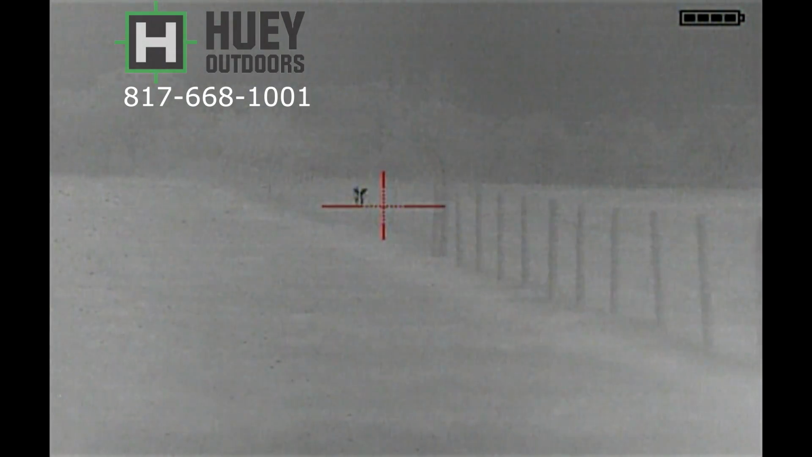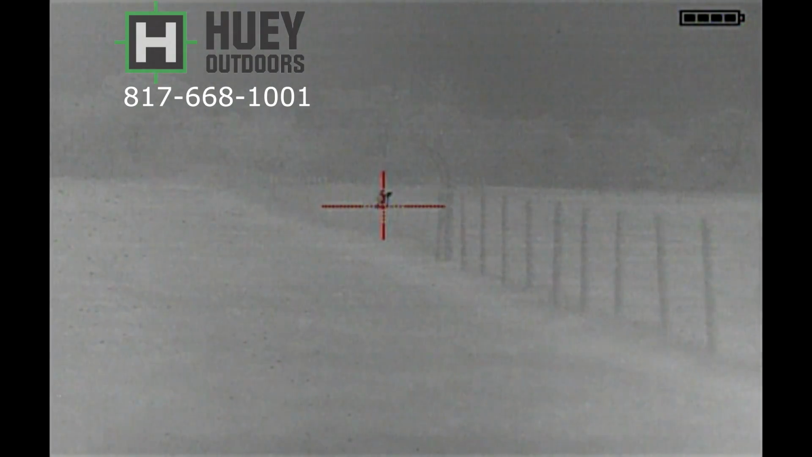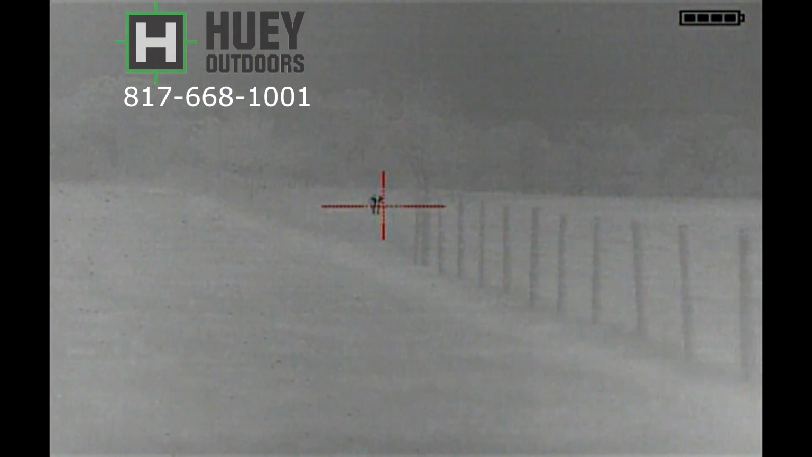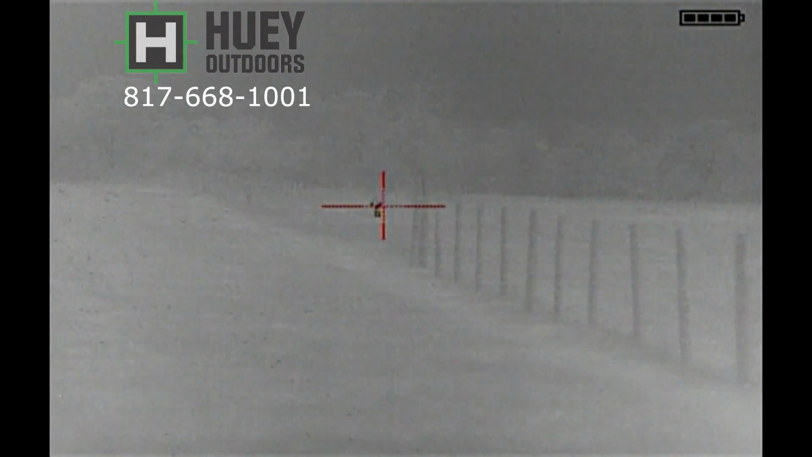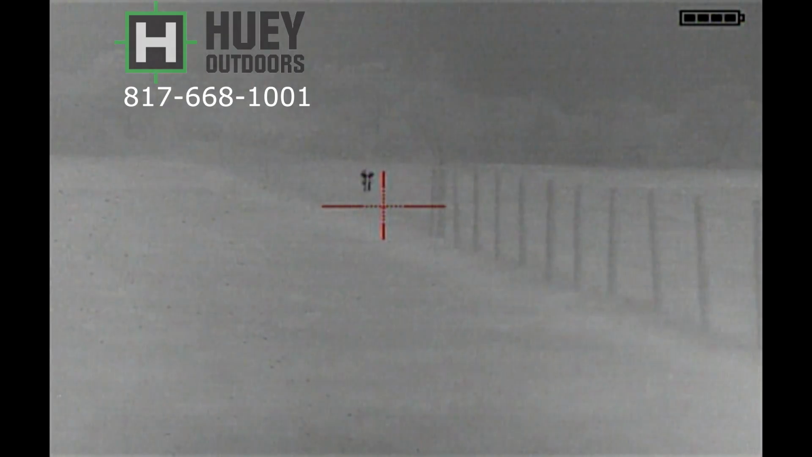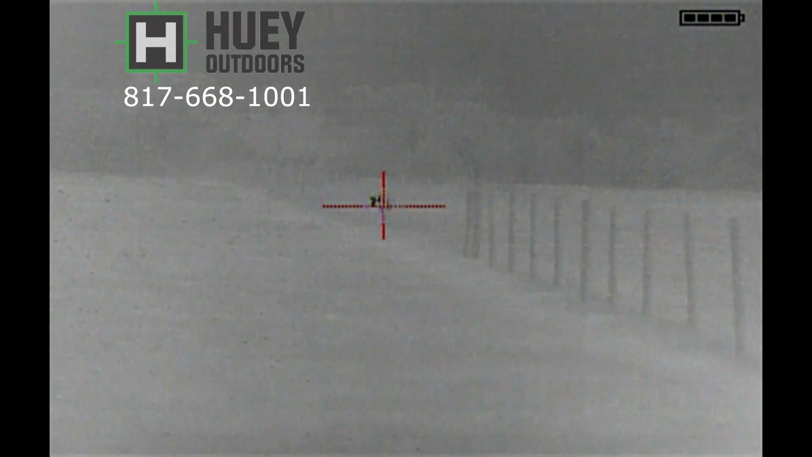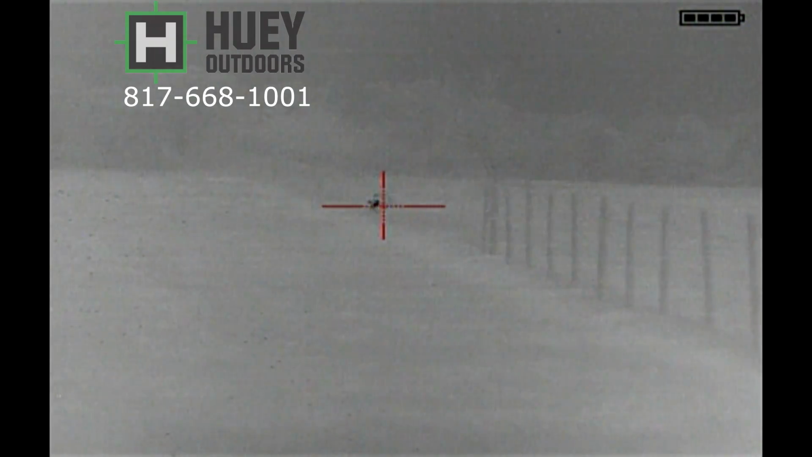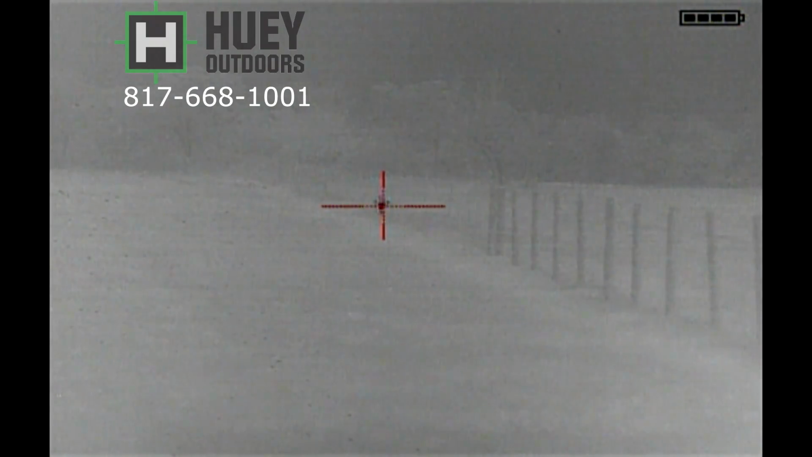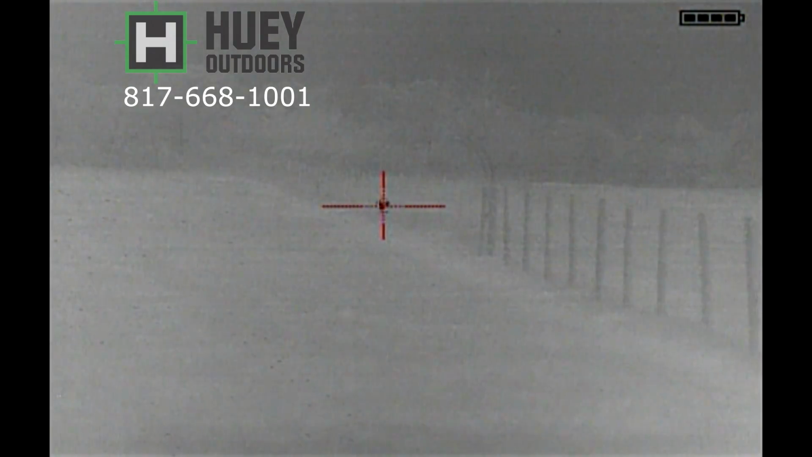And I'm using 168 grain match ammo, so it's not doing the best. I actually had to shoot it a couple times. Yours was coming in? I'm testing to see how this match ammo would do. Hold on, if you can. I guess whenever you're ready.